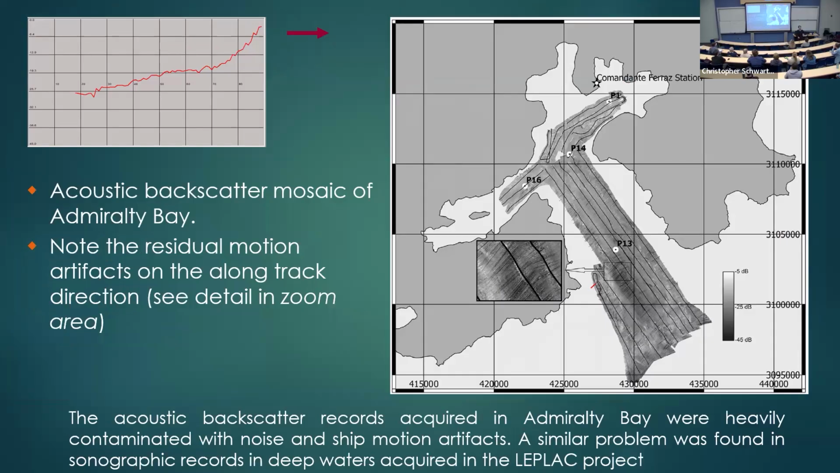Well, the problem is that the backscatter was horrible, in all senses. This is the best we could do. And you see there are many motion artifacts. And it's not only a problem of appearance of the mosaic.